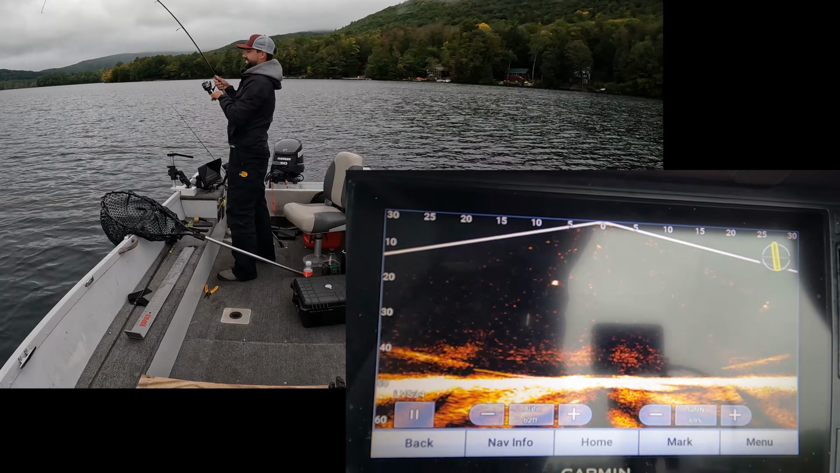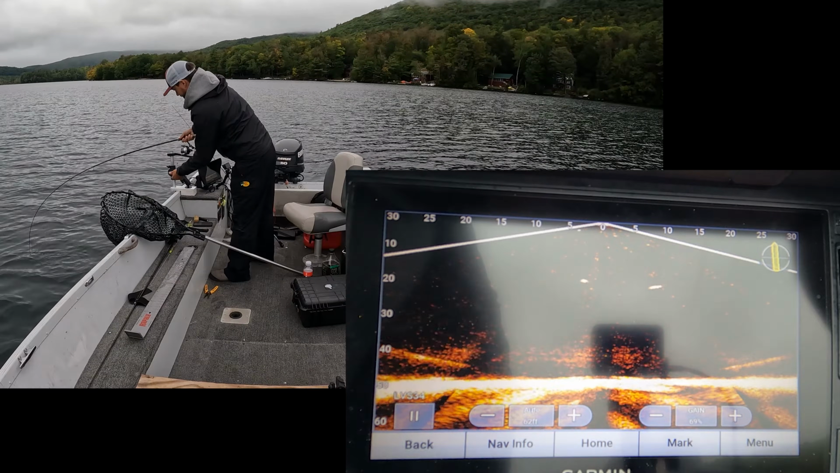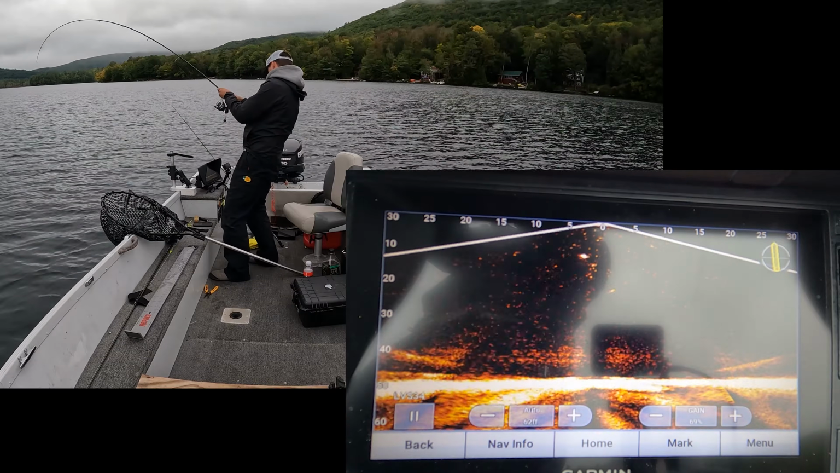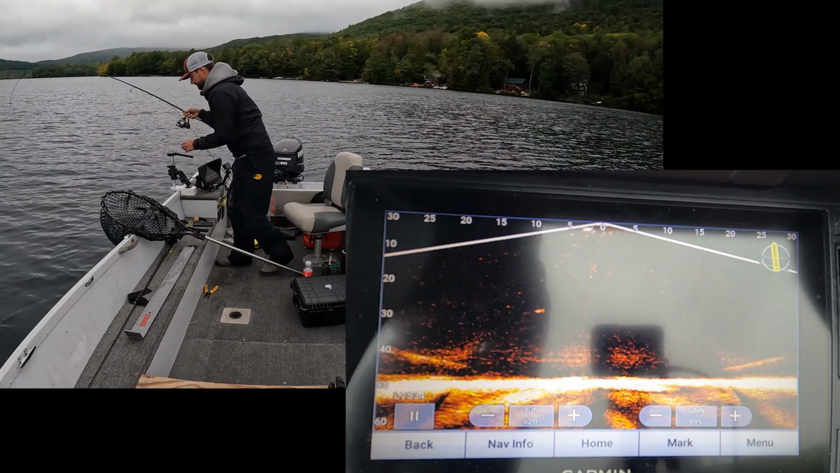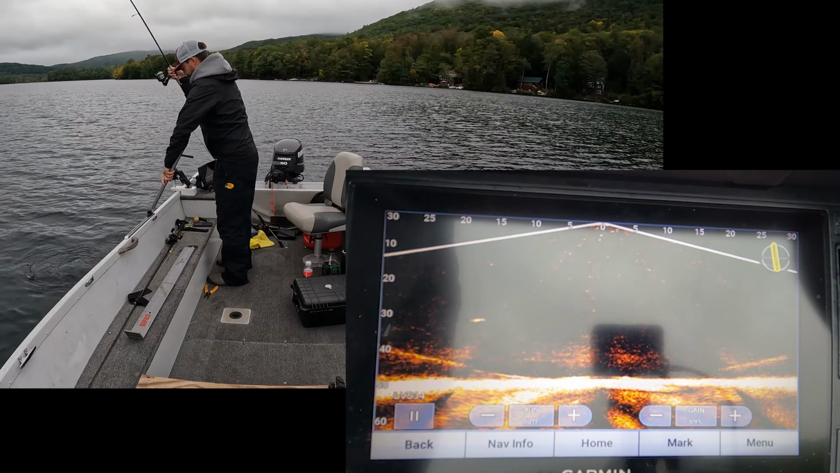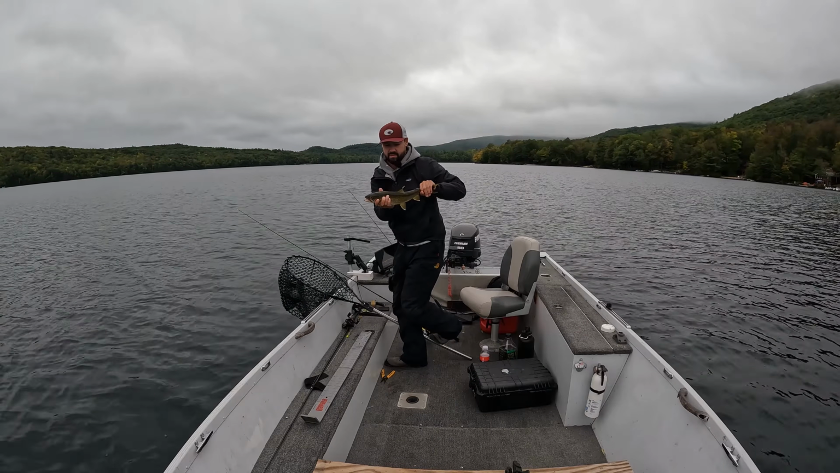Screaming off bottom for it. That was epic, guys. Oh. One of them chased them up too. Little squeaker. Just lifted him right out of the water. Just a little guy. Little guy.